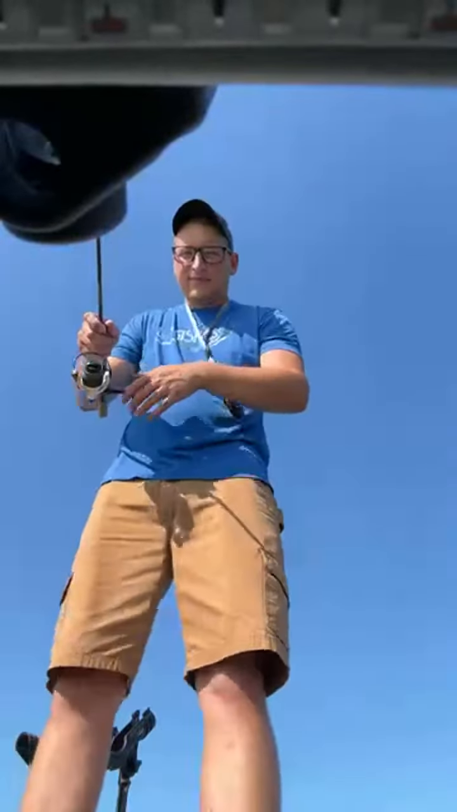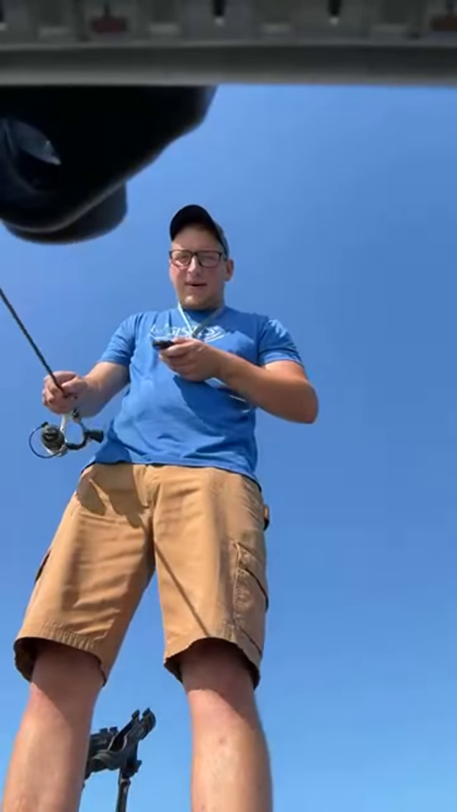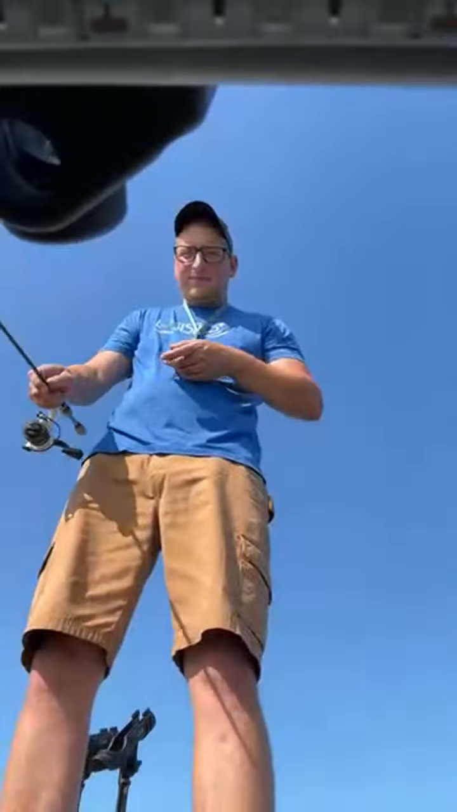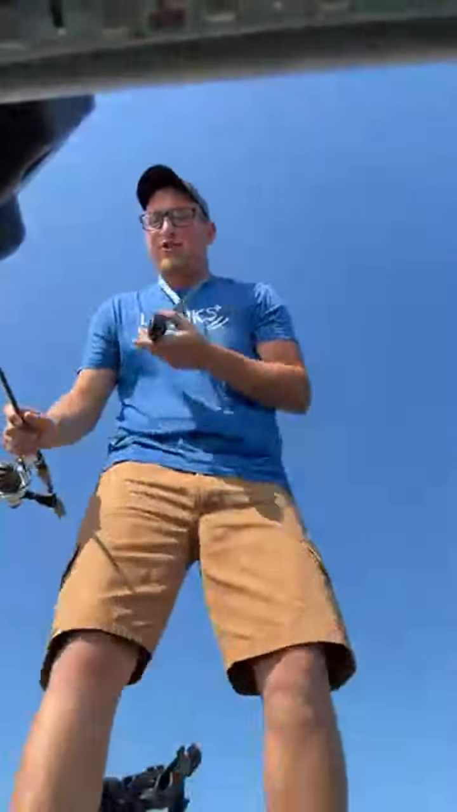Just sitting there. Same thing they've been doing for like the last hour. They just come up to it and then they just sit there. Yeah, that's what I'm talking about. A couple bay rats, for sure.